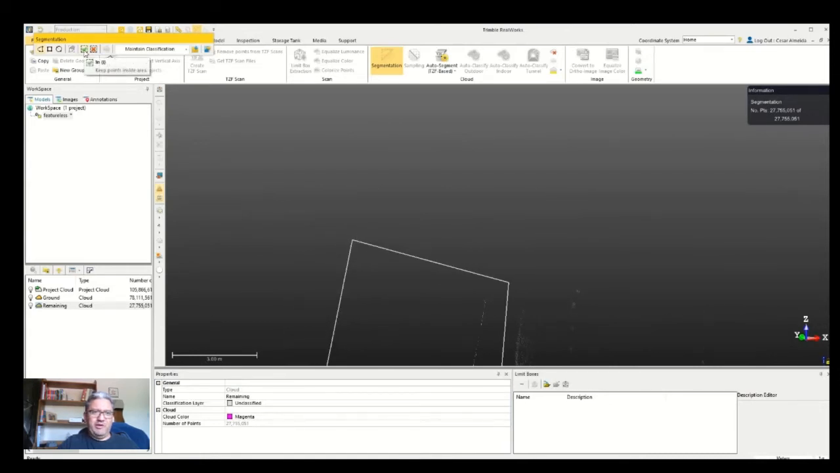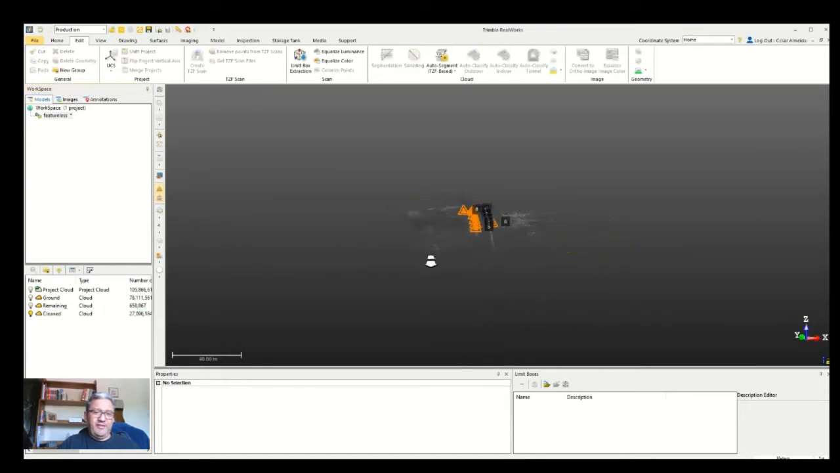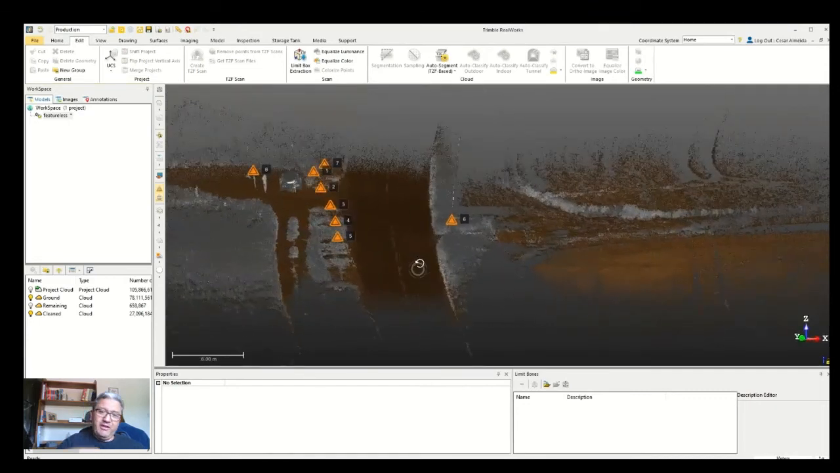Here we have an option. Do I want to keep the points inside or outside? Well, in this case, I want to keep the points outside of that area, and those will remain in the previous point cloud dataset. And I'm left with a point cloud, which I'm going to rename as cleaned. And if I now combine that with the ground dataset, I can now see that I got rid of all of my vehicles.